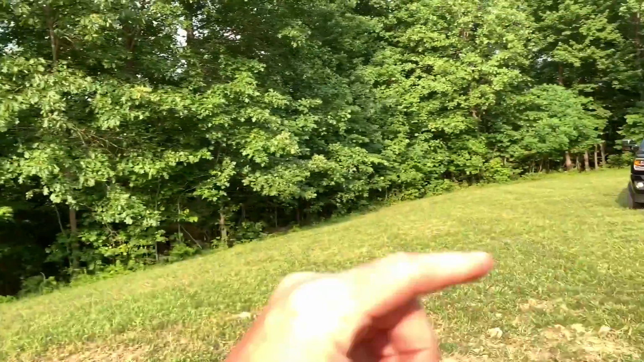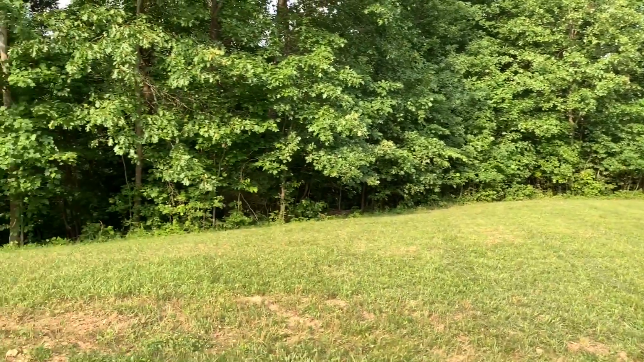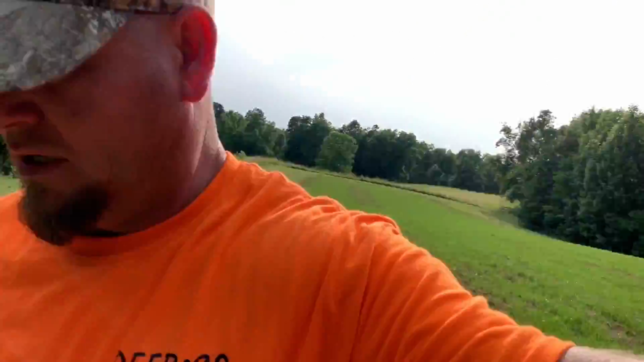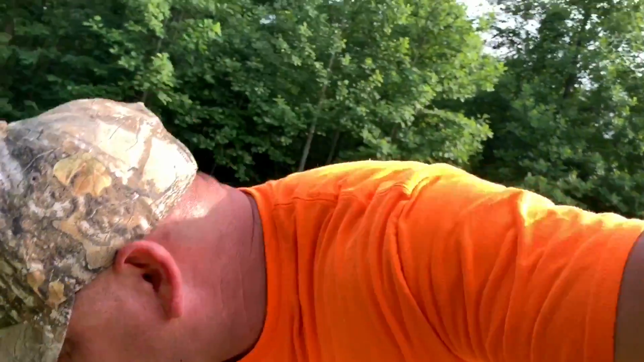Then we're going to get a feeder set up right back here, and then we're also going to start getting our cameras out. Oh, rocks.